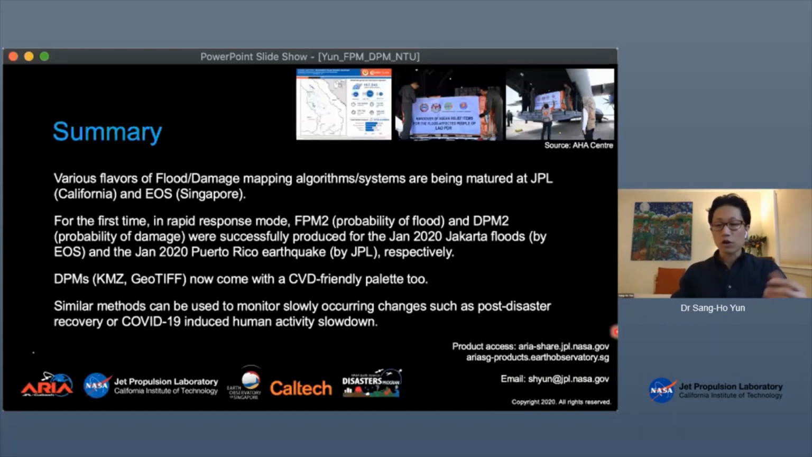So it's all logistics and controllable, but not limited by weather condition or day-night condition. That's why I think SAR brings very unique value to rapid response.